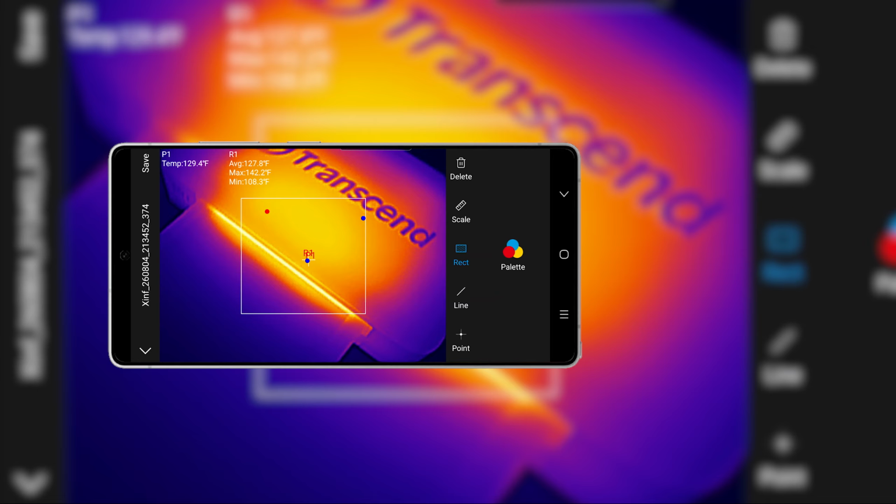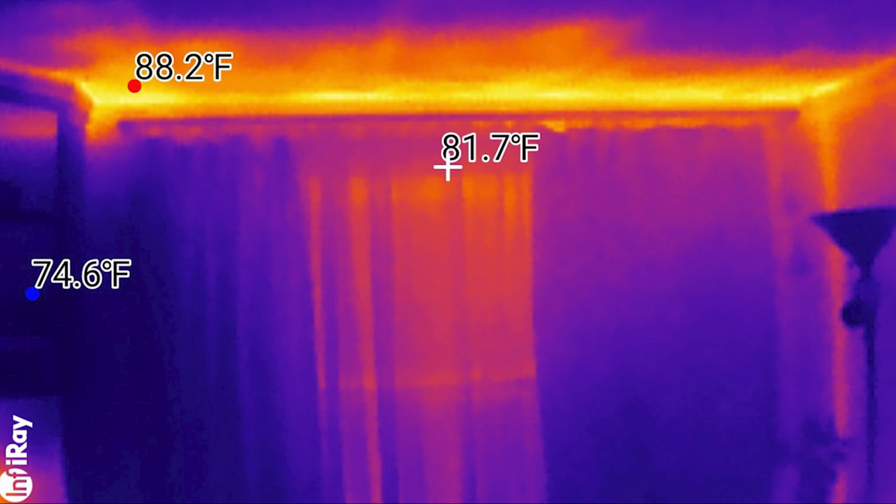Oddly, I tried the same camera on a different phone running Android 15, and the text came up white and was perfectly legible. So I don't know if it's an OS thing or a device thing. What I do know is that there's no setting anywhere to change the text color. They'll let me redraw every measurement on the image, move points around, rotate old images, but this one thing they won't let me touch. All that customization and not the one setting I actually need.